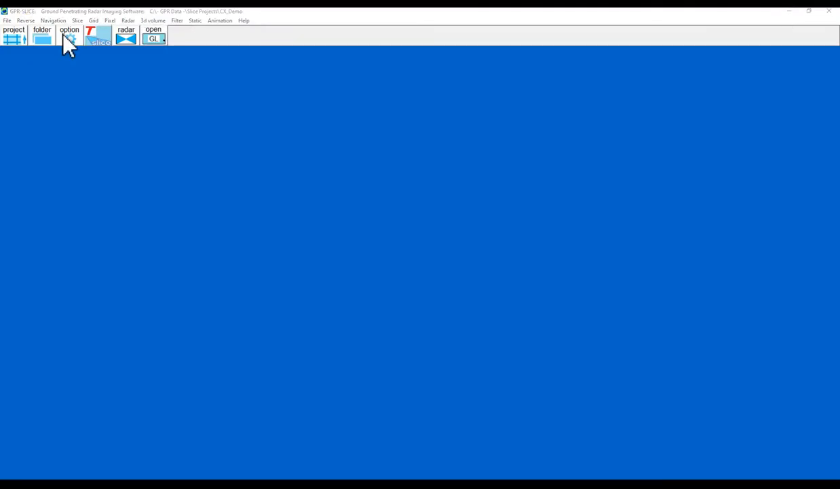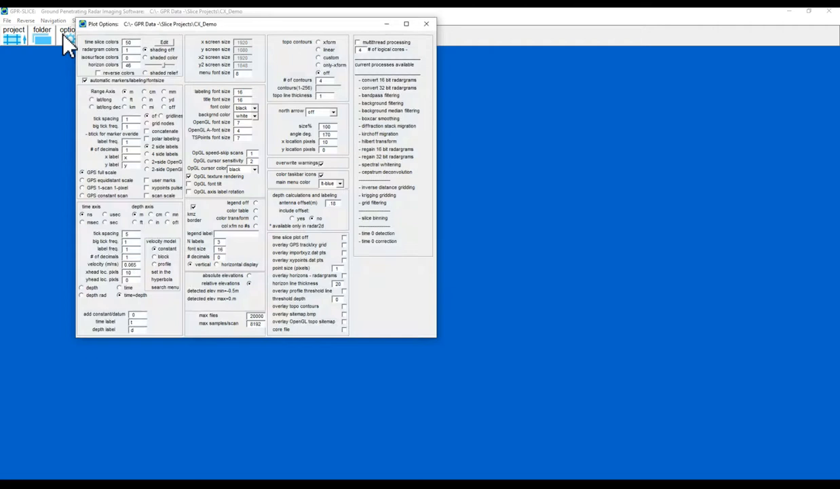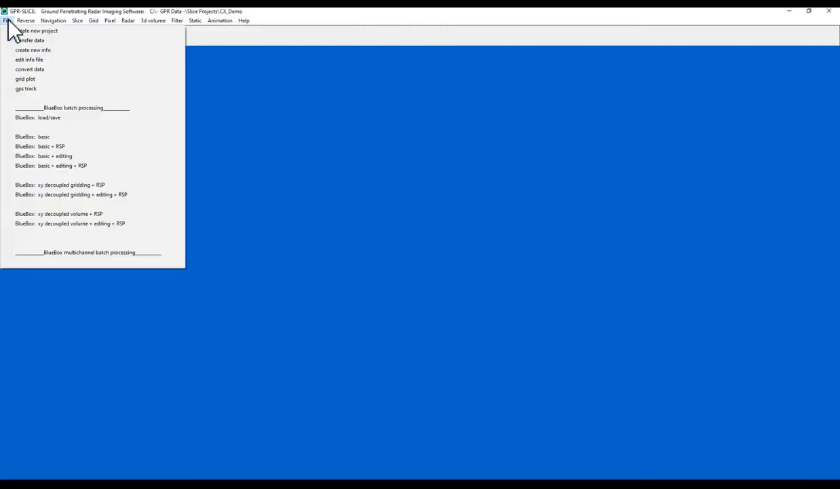Because this is a very small data set, that square is less than a meter wide, I'm going to need to change some of my options. So instead of working in meters, I'm going to set everything into centimeters. And then I'm going to say create new info.